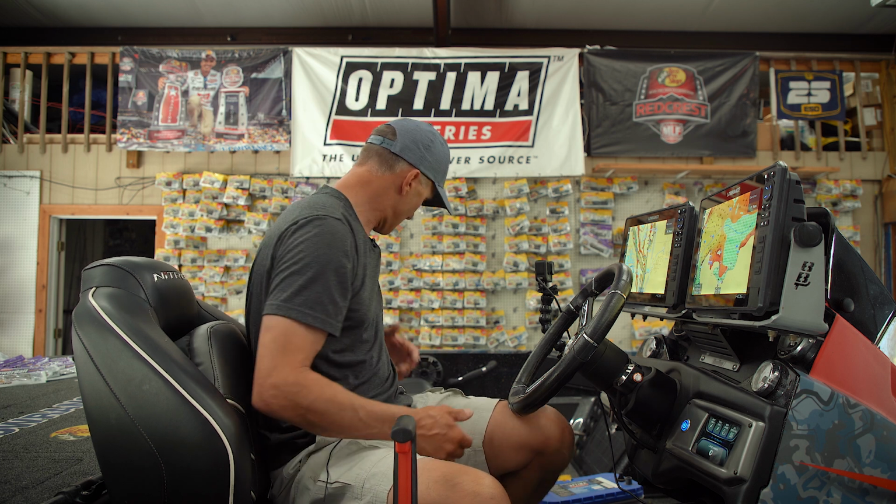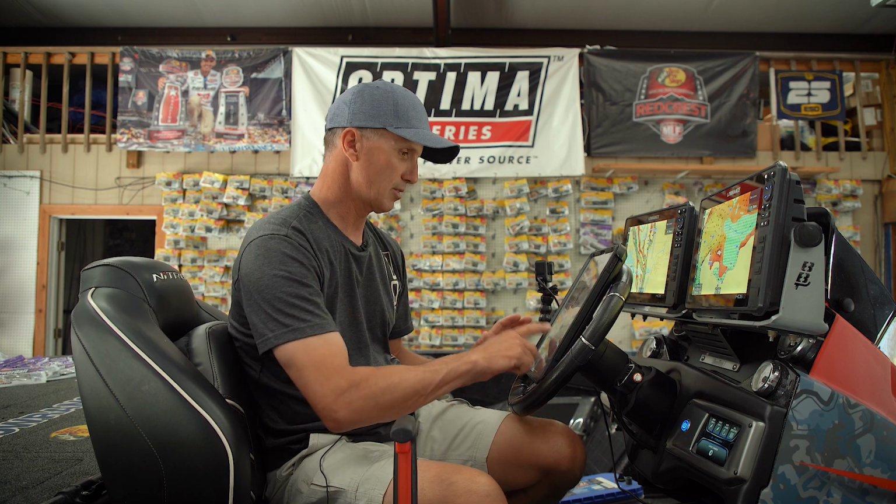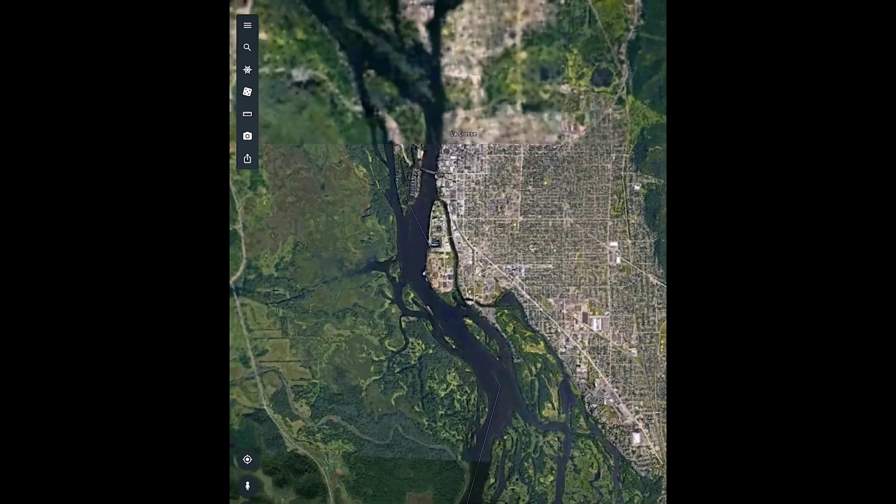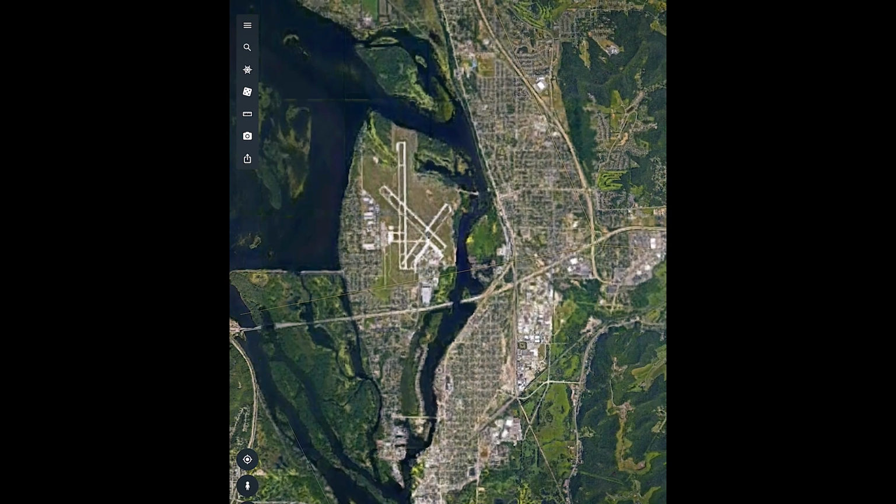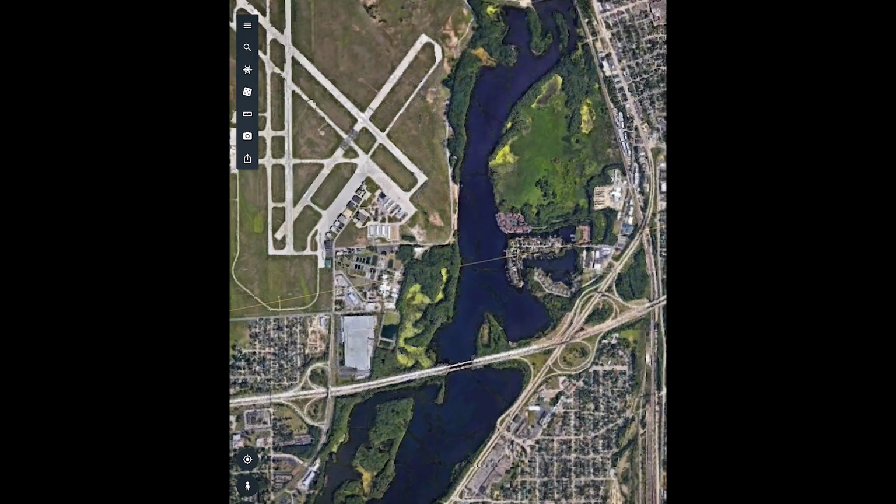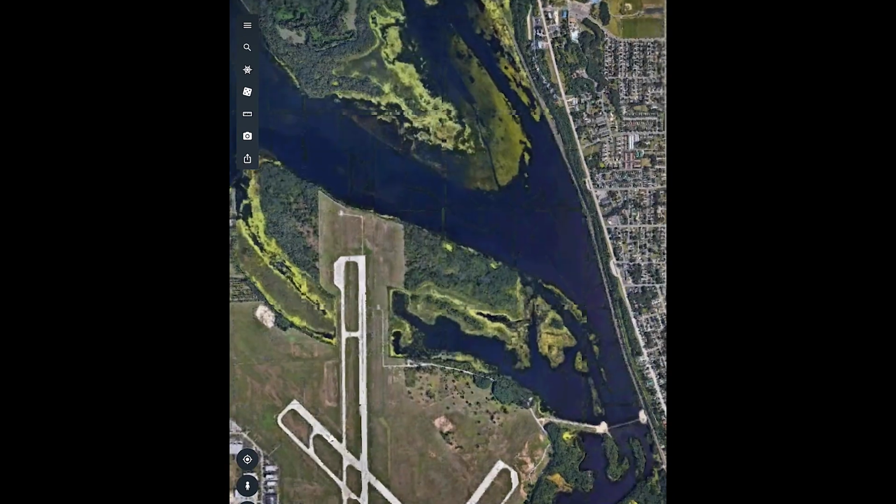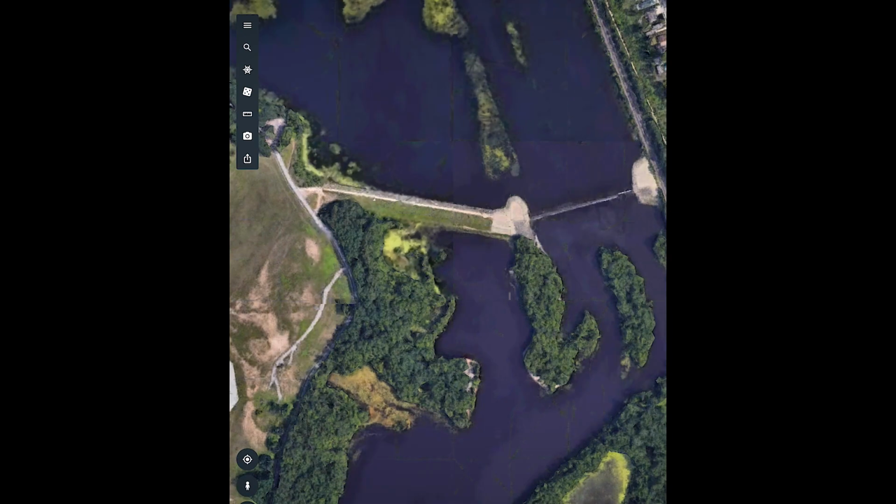We had a lot of requests to talk about the Mississippi River. So with that said, I'm gonna grab my iPad. I want to show you guys just a few things on my iPad. So when I zoom out and look at it, just to give you guys a reference, this is the Black River. Everything up through here, as I come up through here, this is all the Black River till this dam right here.